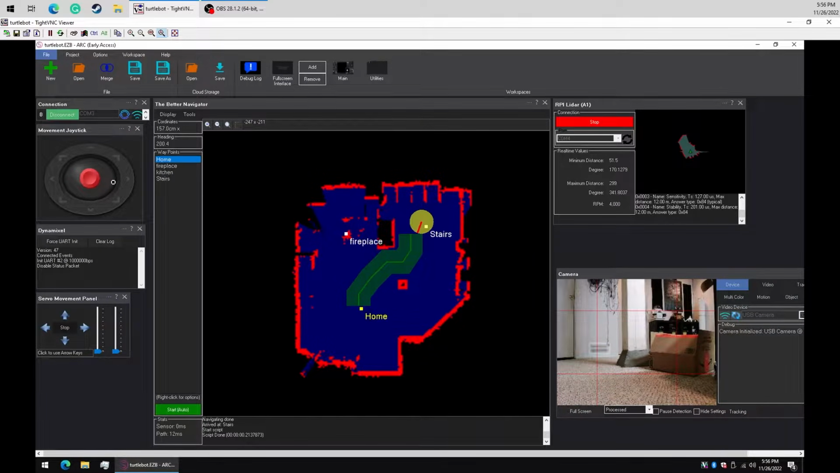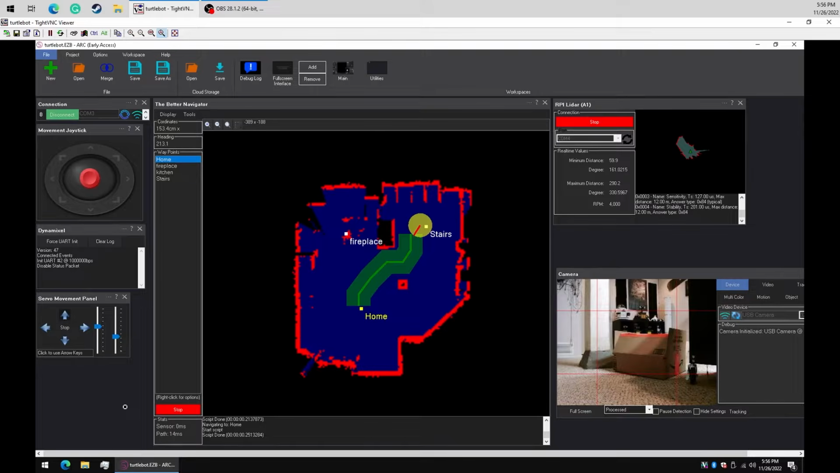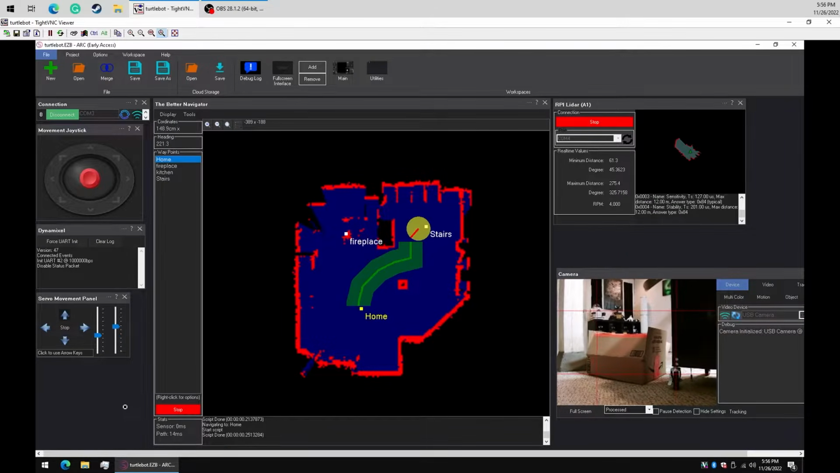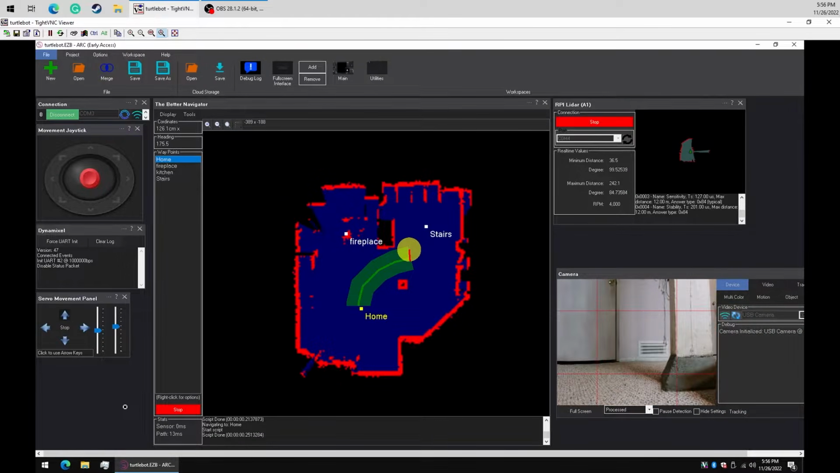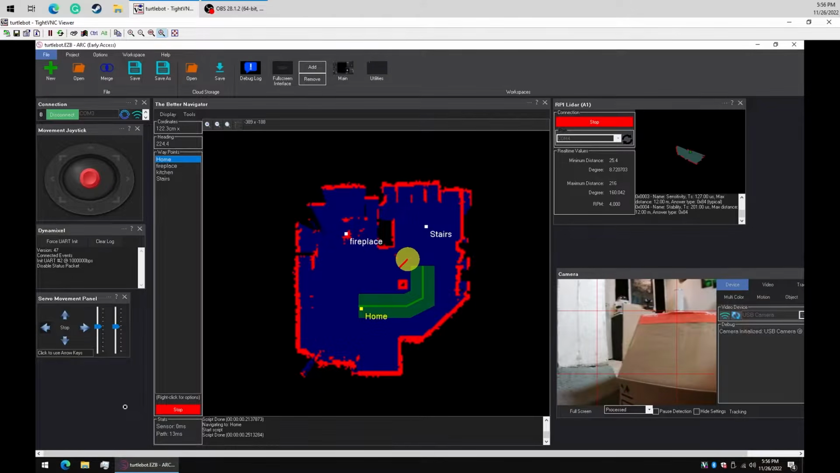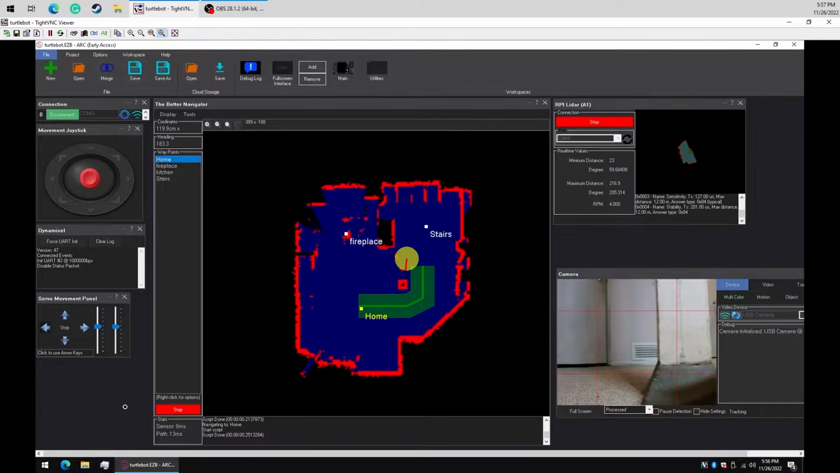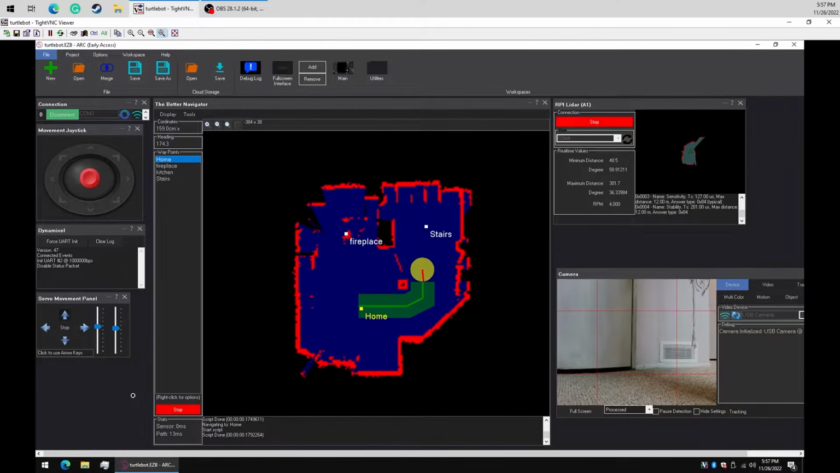So now there's a box in the way, and it thinks that this is the way it's going to drive. So let's just say go. So we're telling it to go to the home position right now, and off it goes. So it says, I can't go that way, and the path changed, and now all of a sudden, poof, we're going a different route.